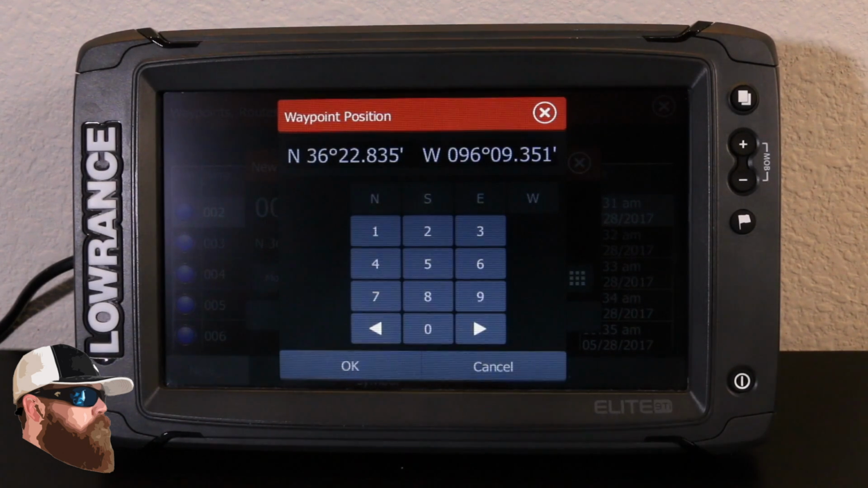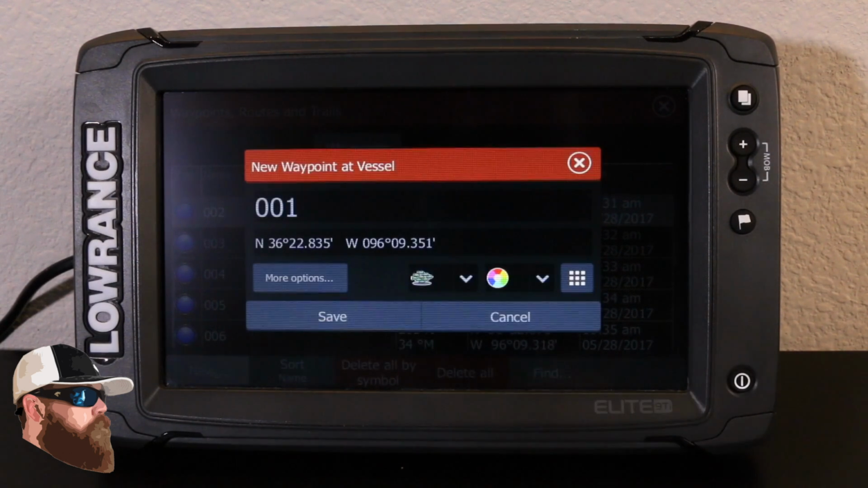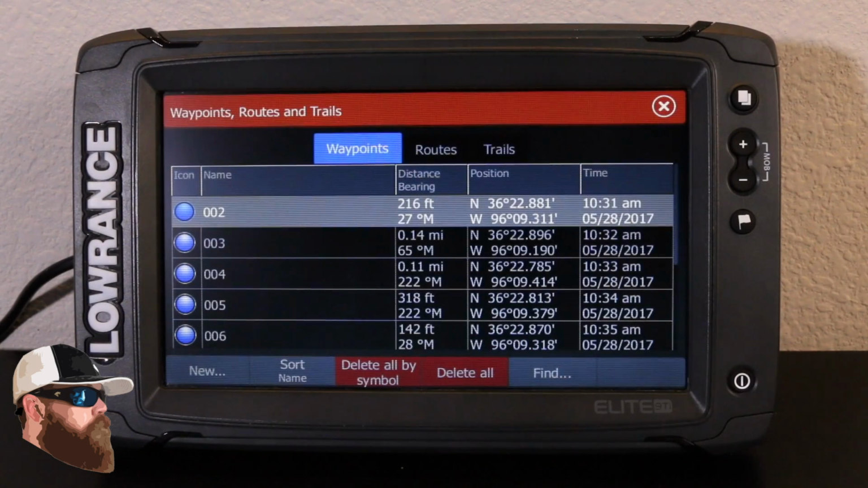So if you have a buddy that was nice enough to give you a waypoint, you can go through, set that waypoint from here, and then you can travel to that position. That's really handy, especially if you got somebody willing to share that with you. So I really hope this helps, guys. This is a quick look of how to set all your waypoints.